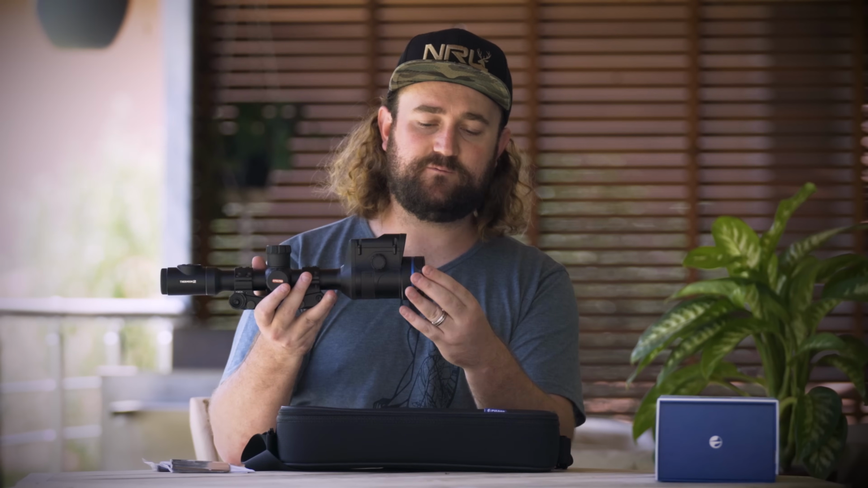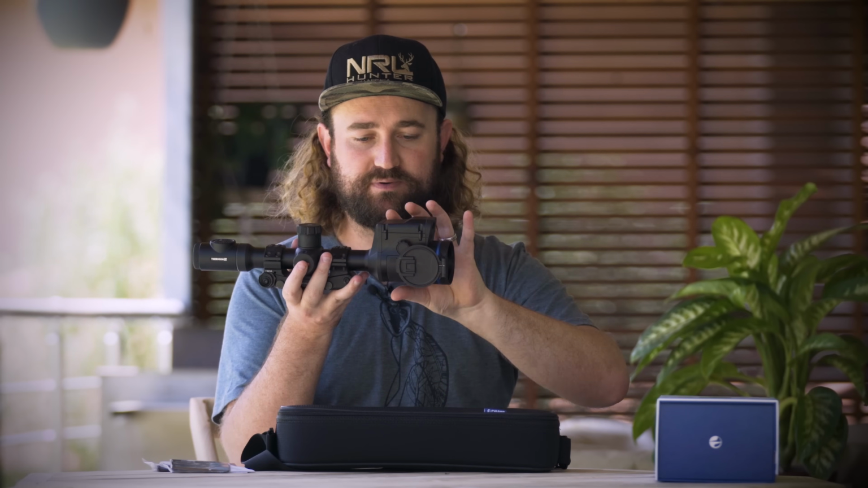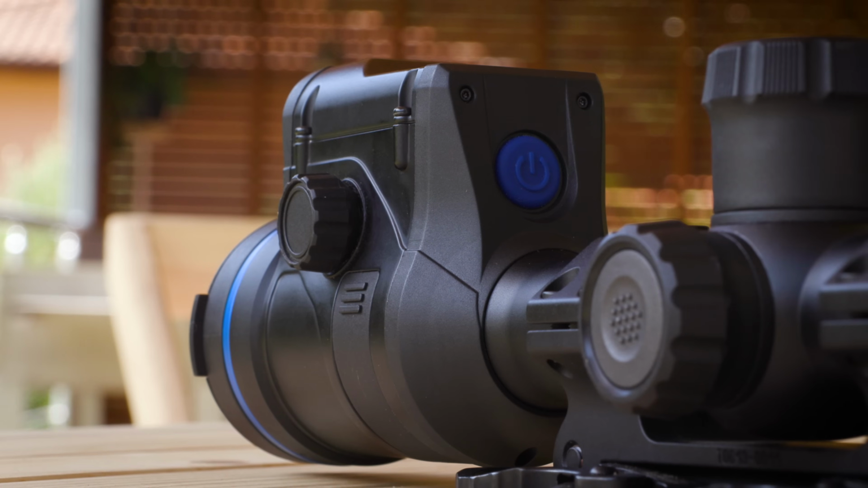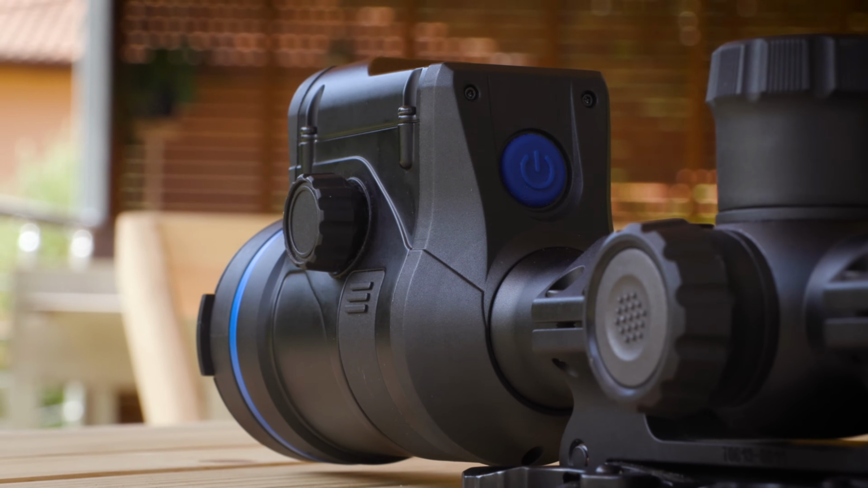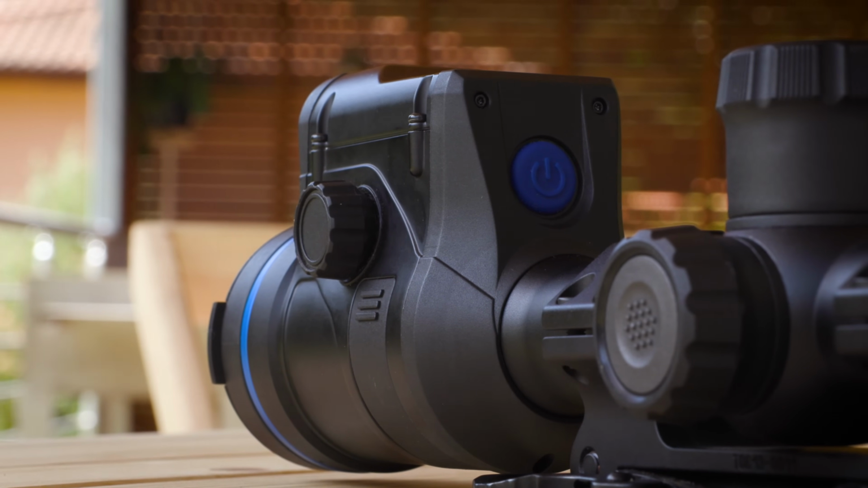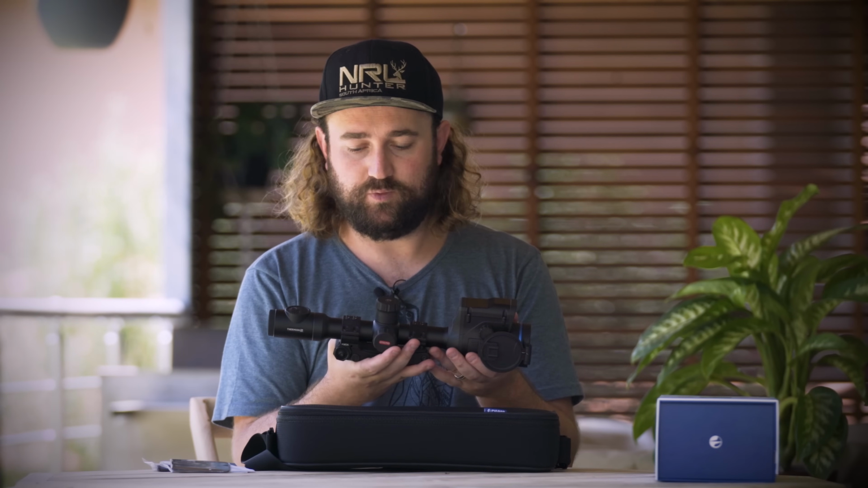At the front, we've got a 50mm objective lens with a flip cap. We've got the rangefinding module and we've got the focus knobs, which are on both sides. Now, on the non-rangefinding version, you can focus by turning the entire focus knob in the front, which sits over the objective bell. That's probably a little bit easier to adjust than these smaller knobs, which can be a little bit finicky. But what I like about these is that they are on the left and right side. So whether you're a lefty or a righty, you've got something that you can turn with your hand that you're not using to hold the rifle, and it works very well.